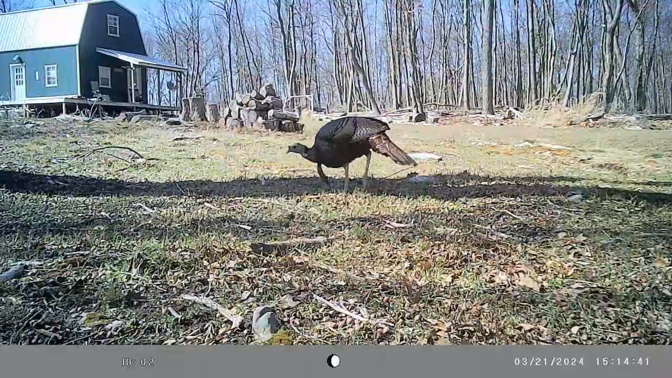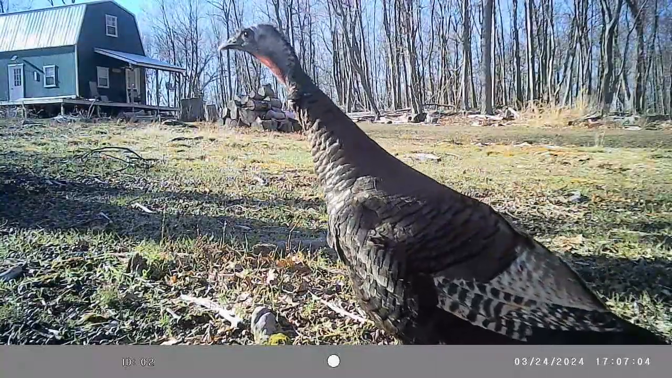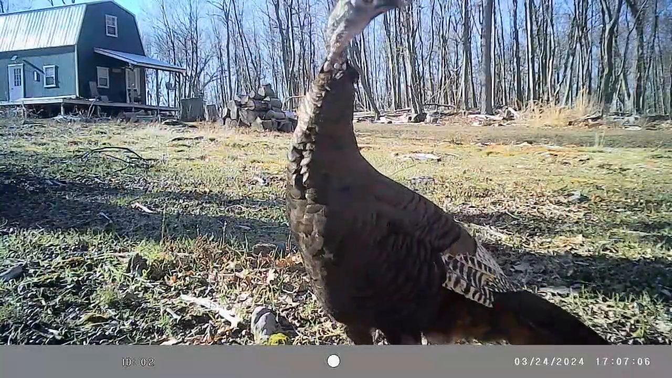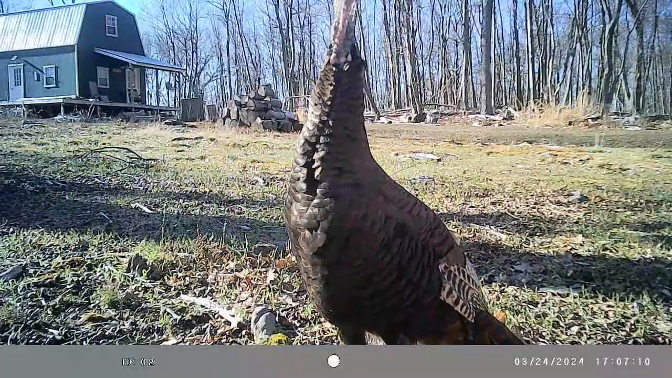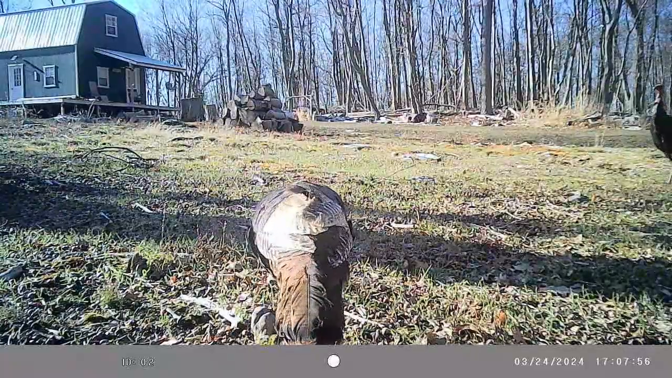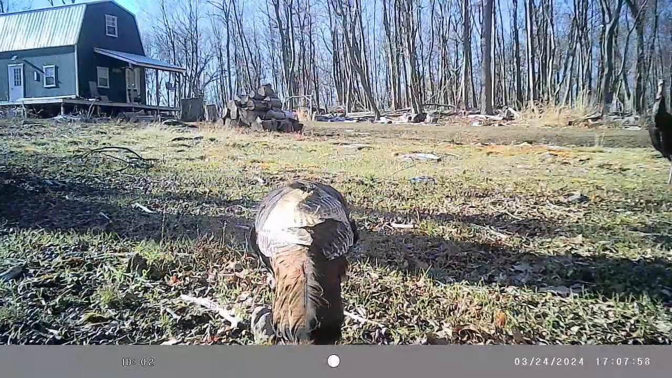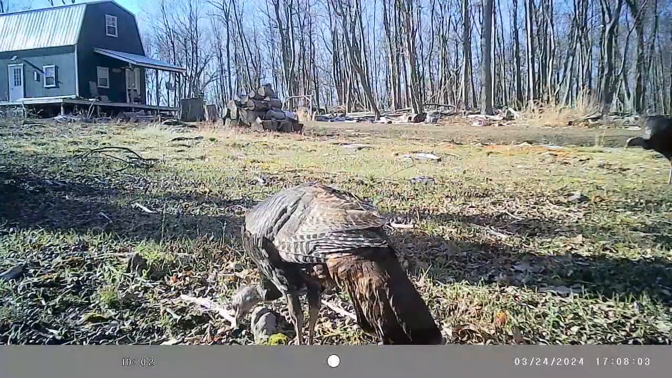And then it ended up that these batteries were okay in this camera. There's a hen in front of the camera again. And yeah, looks like a jake or a gobbler there in the back.